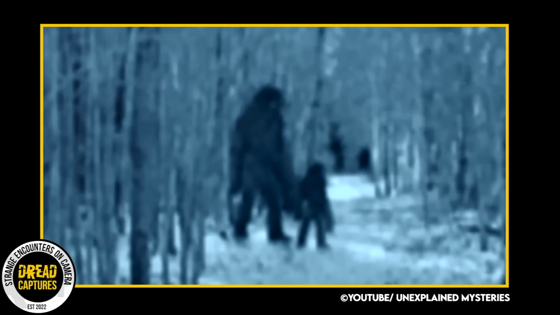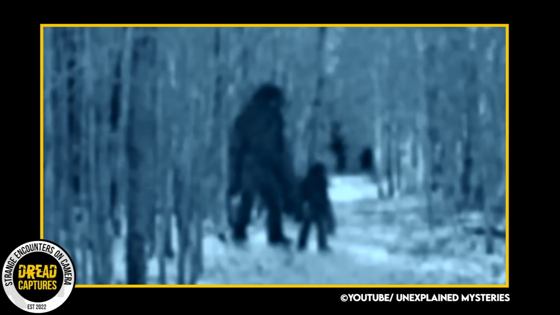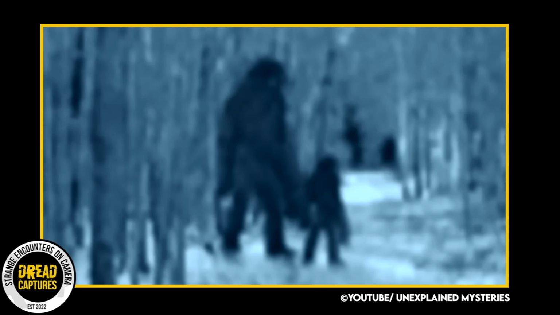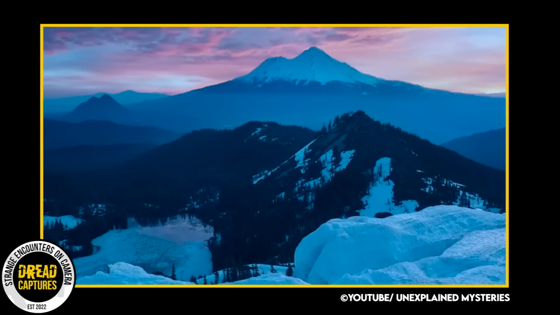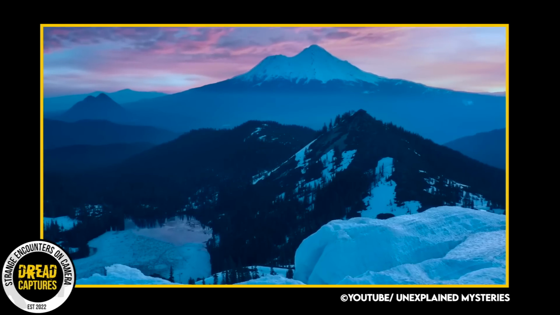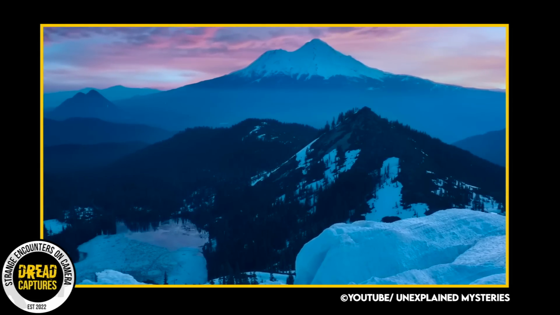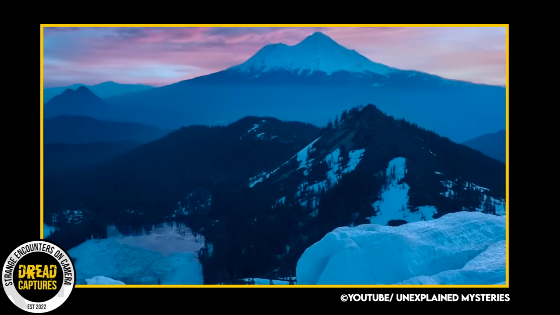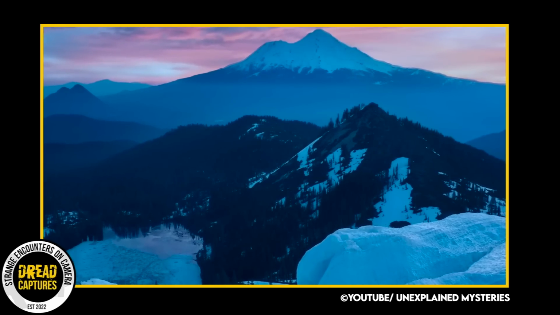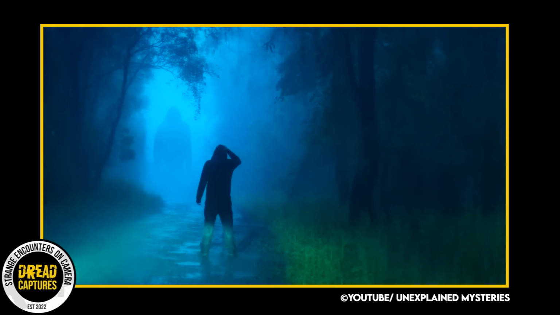Reports of sightings of these creatures have been made for years, some dating back to early Native American legends that spoke of the creatures. The area where this picture was taken, around Mount Shasta, is considered to be a hotspot of supernatural activity. There are strange sightings of hovering objects, mysterious lights, and Sasquatch-like monsters. Reports of sightings of large humanoids have also been made in the area.